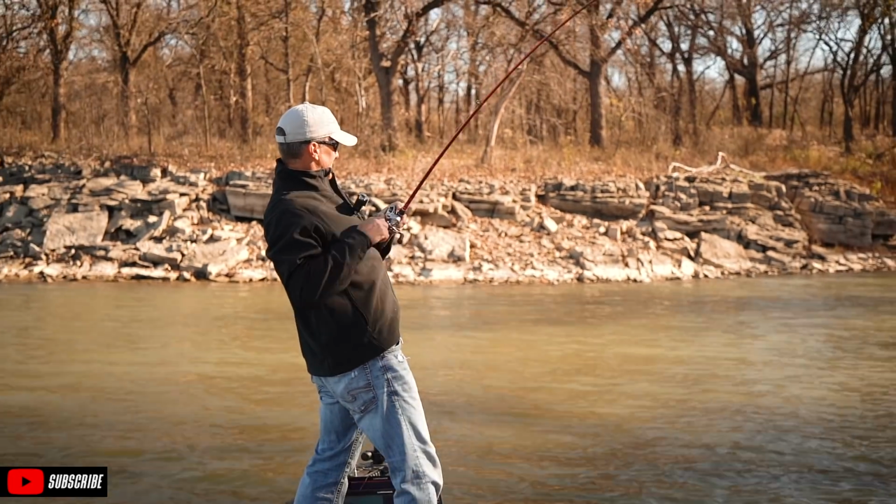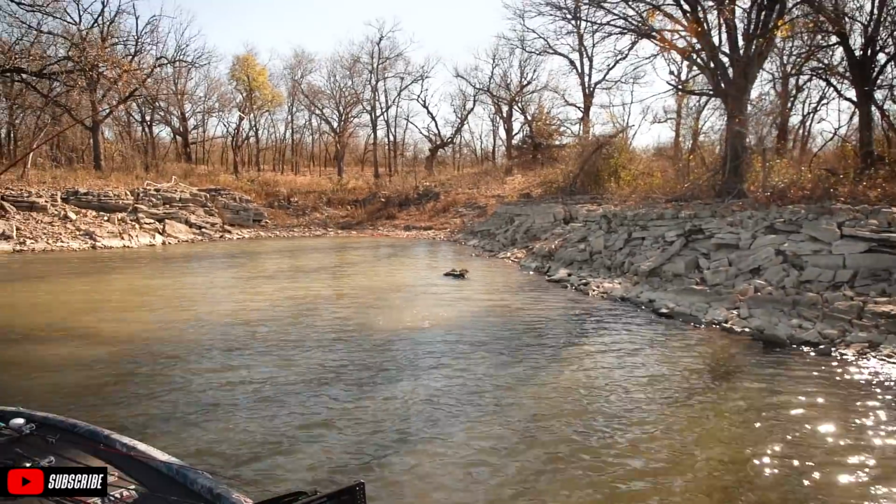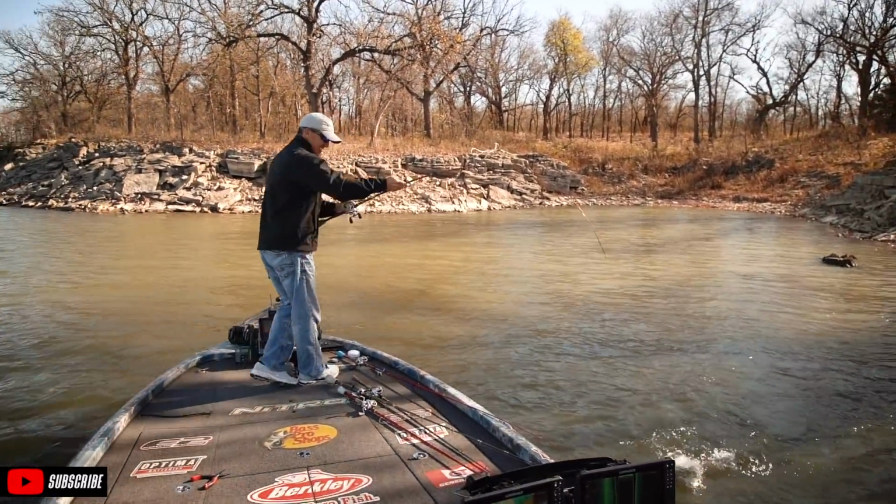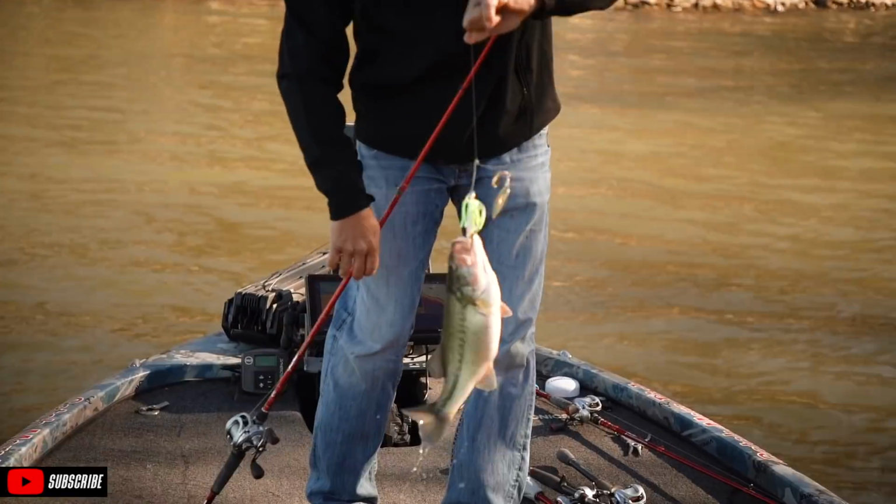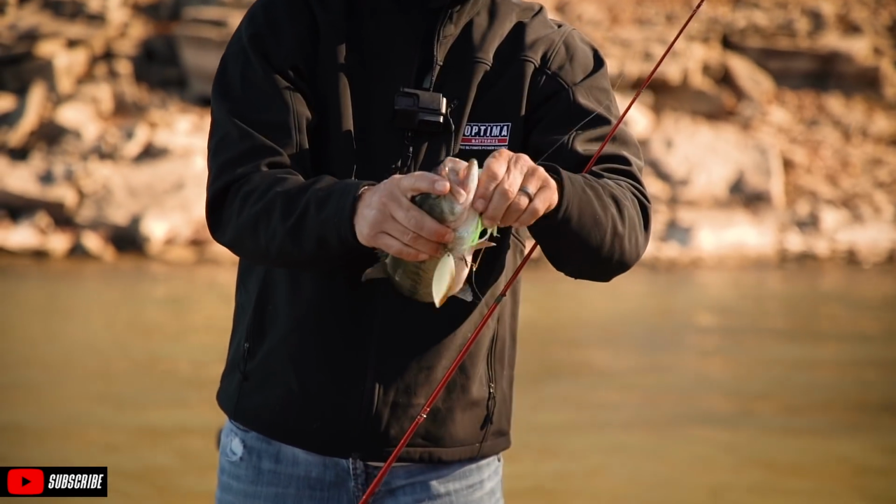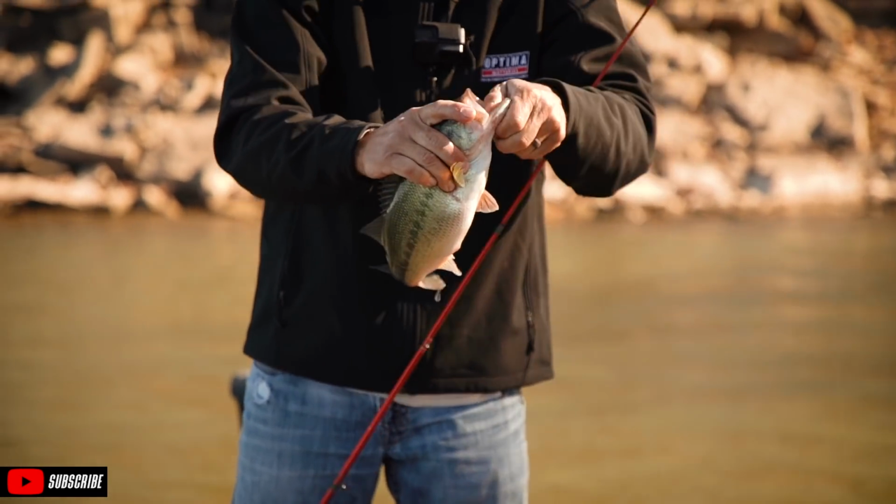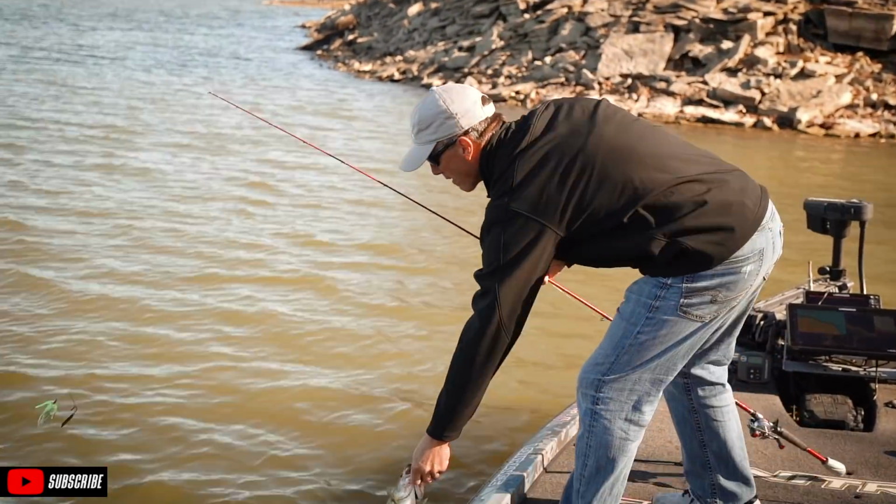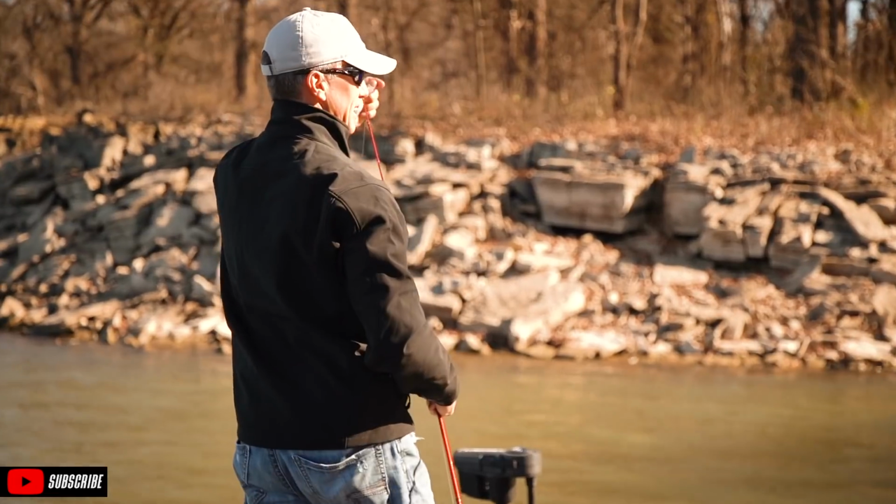Look at that. The very first piece of dadgum wood I come to, I get a bite. Oh, it's a chunky one. Right on a trailer hook. Nice fish. I think they're on wood. I just don't have enough wood. Thanks, buddy. Put a waypoint right there.